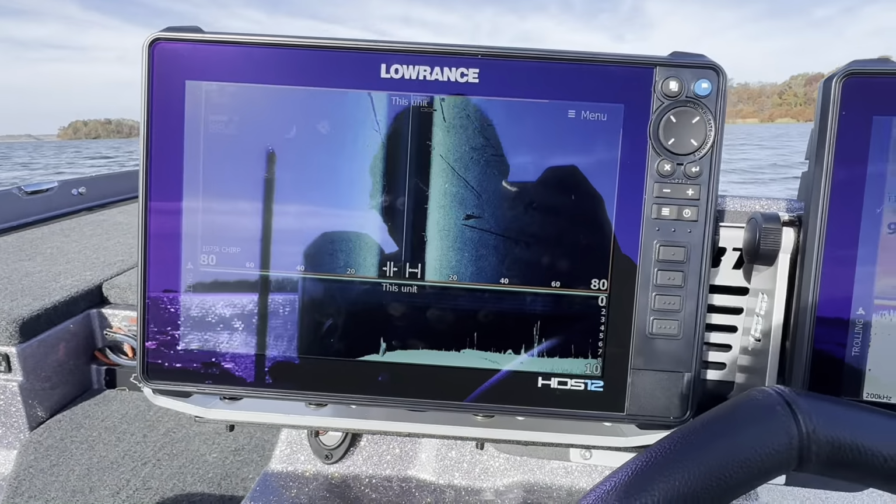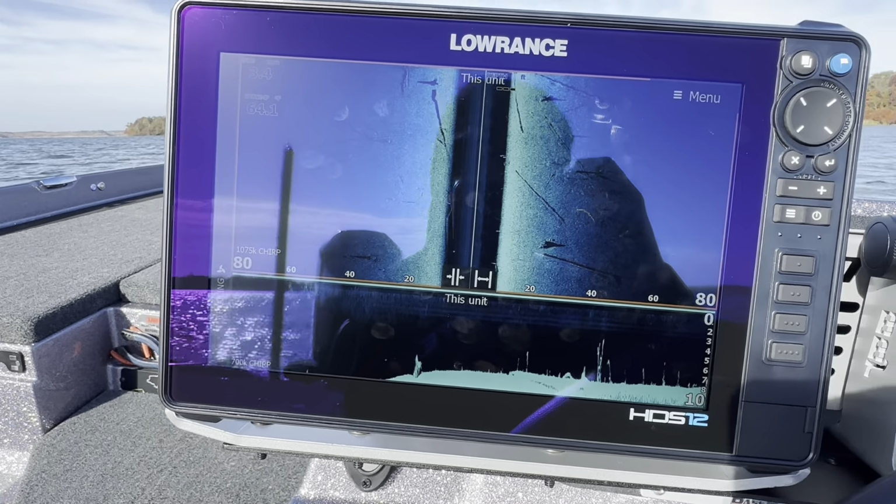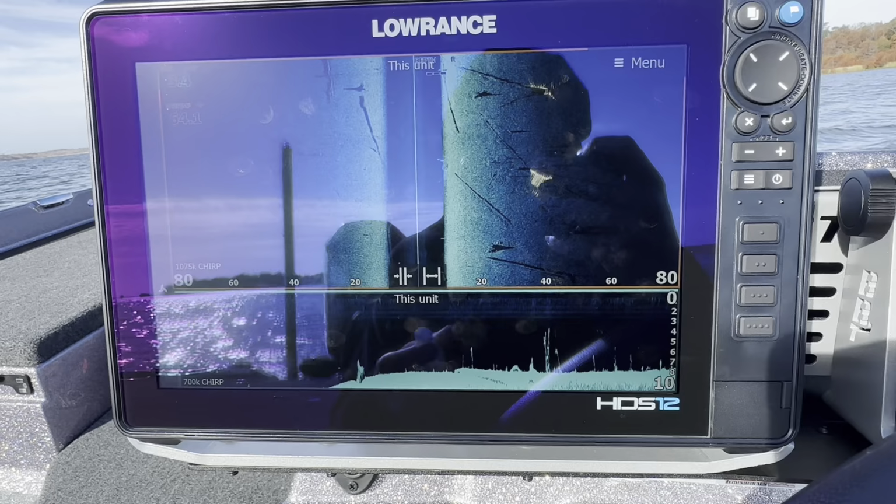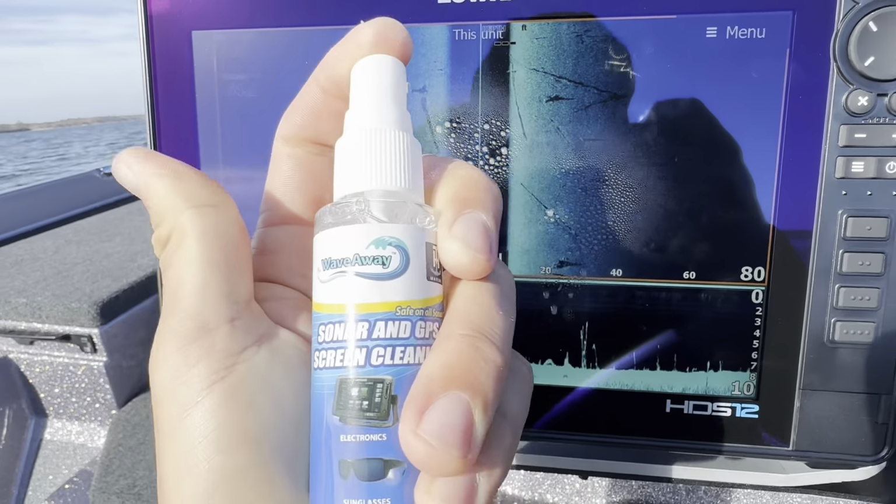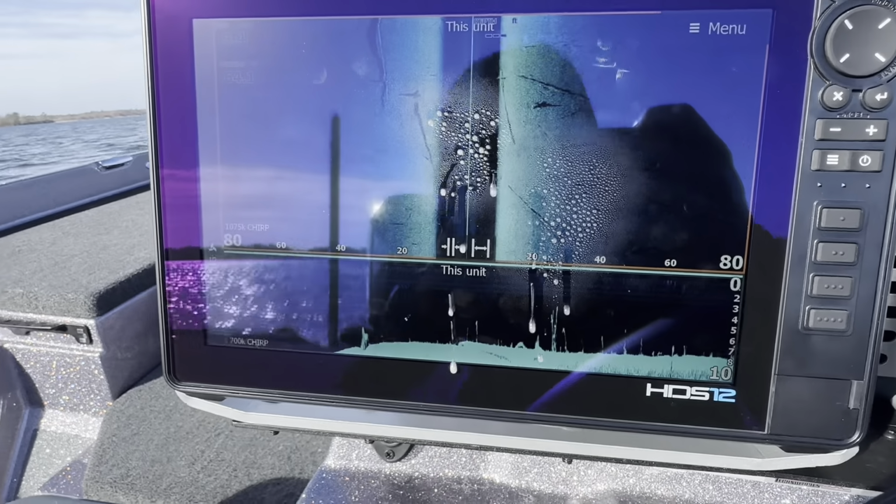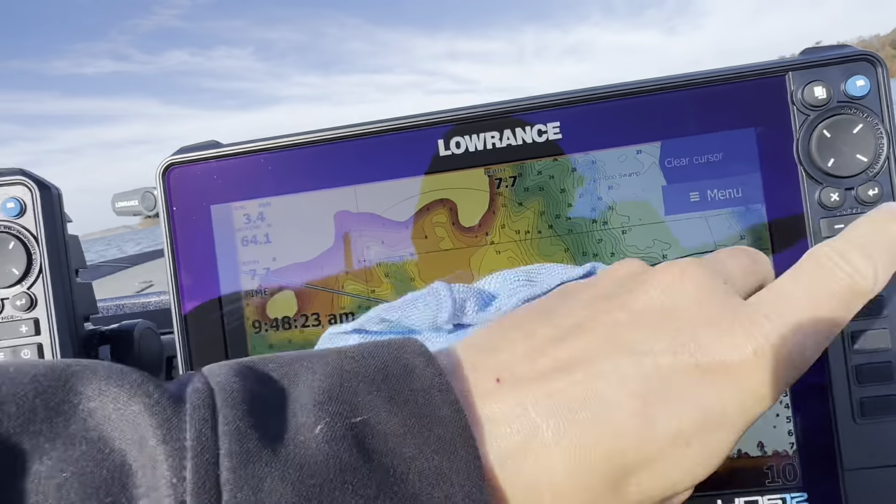All right, let's show you some more stuff that I'm looking at here. Here's a bunch of wood. Hang on one second, let's clean this up a little bit. That sounds pretty good, I like it. Comes with a nice little cloth too. All right, maybe now you'll be able to see what I'm talking about.